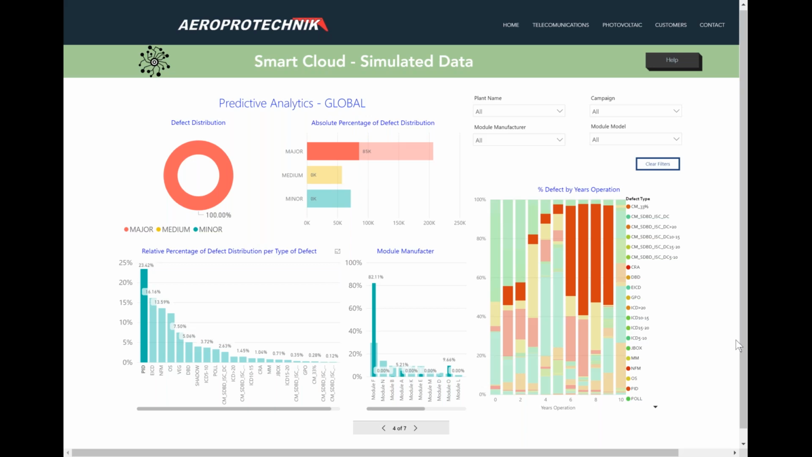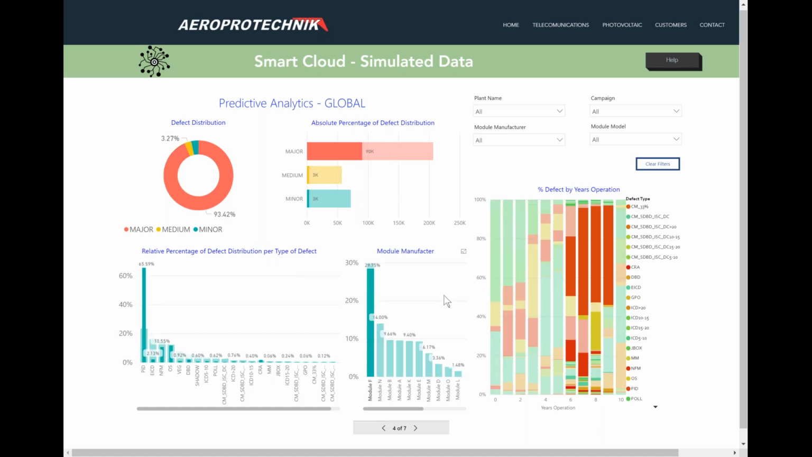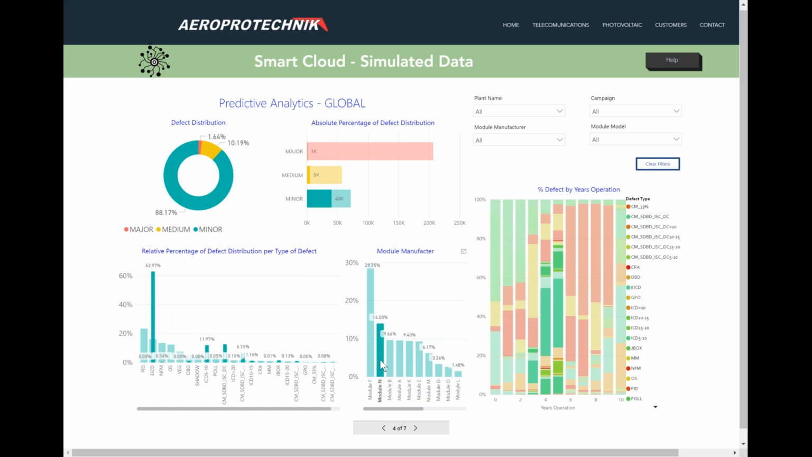But you can even do the thing in the opposite way, which means you look at a type of module and you say, what is the dominant problem in this type of modules? You click on the module, for example this one, and you see that, again, PID is the worst case, but you have DBD problems and others not related to the module. So you might say, all right, this module is affected by PID, and the other problems are not really related to the module. But if you go to another type of module, the setup changes completely.